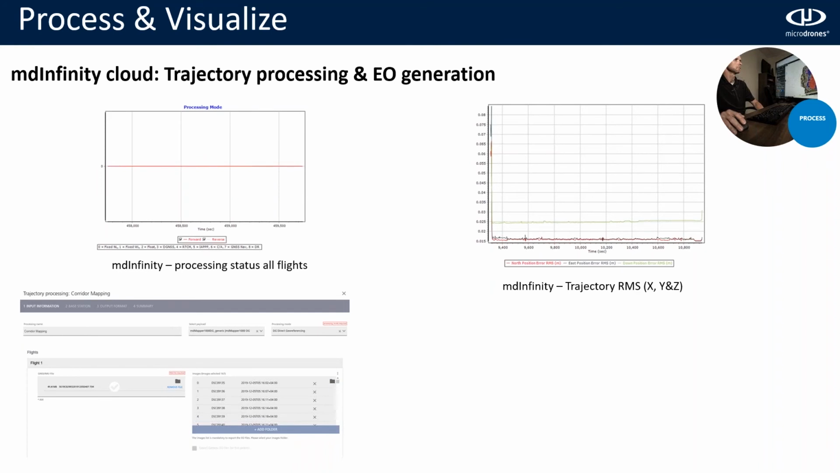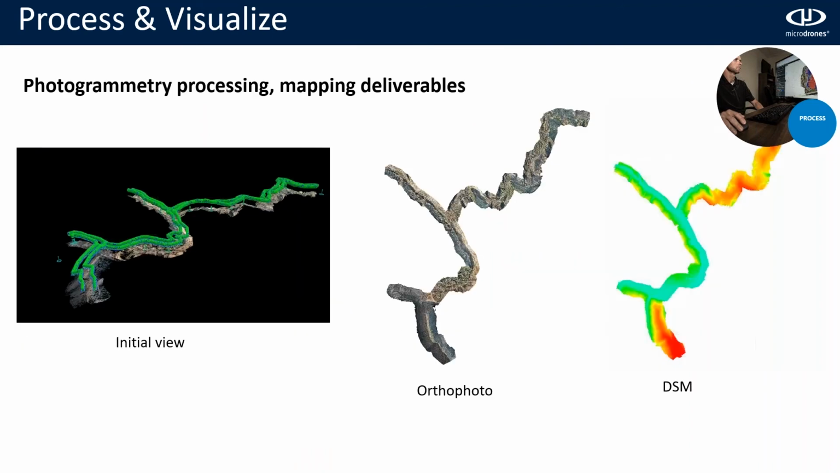The first thing will be the processing status for all the flights, which needs to be 0. And later we will get also the trajectory RMS or errors for X, Y, and Z. Both are as expected. And we will check also that there are no IMU gaps, there are no missing photos, and we will do an image quality control, to see that all of them are clear and there is no blurry image.